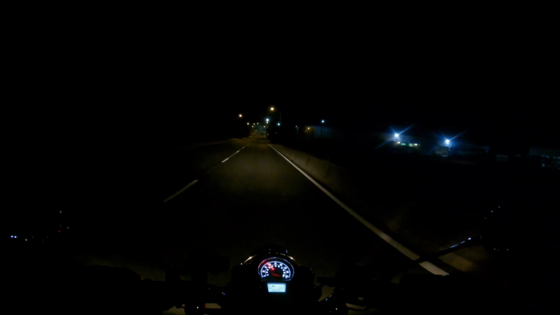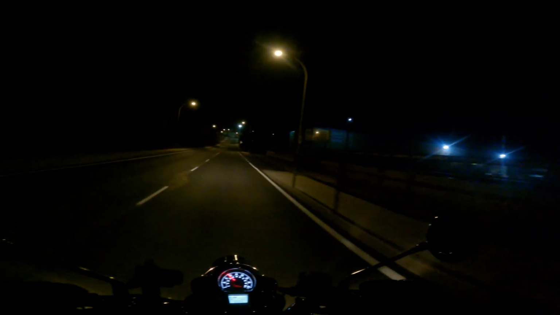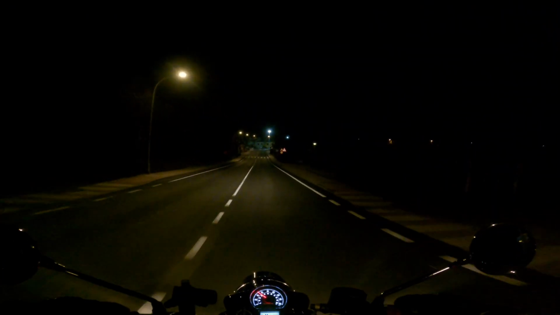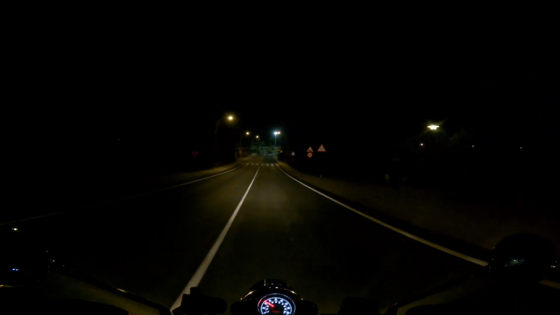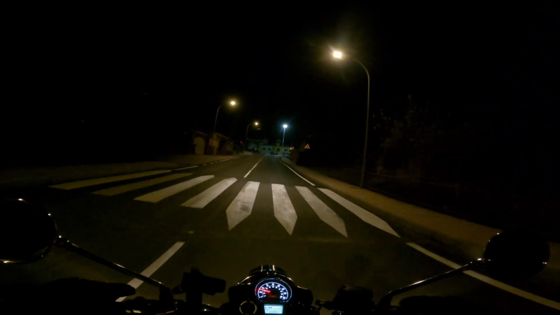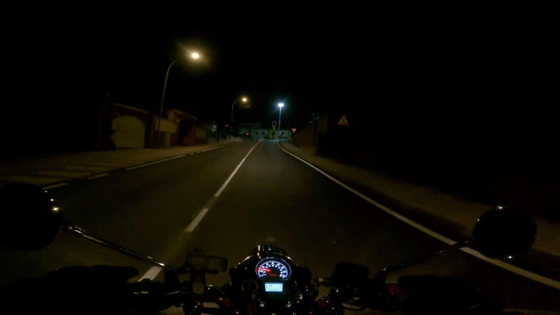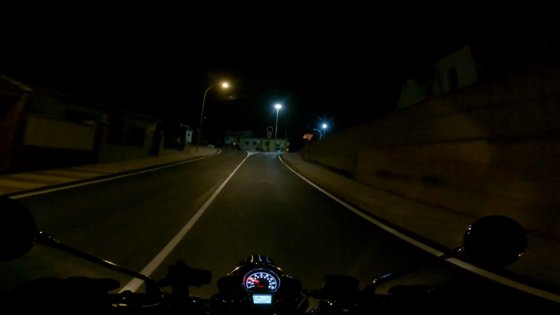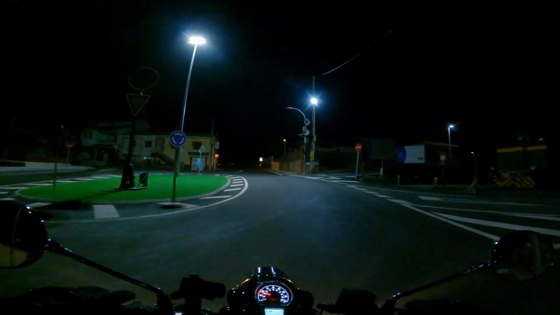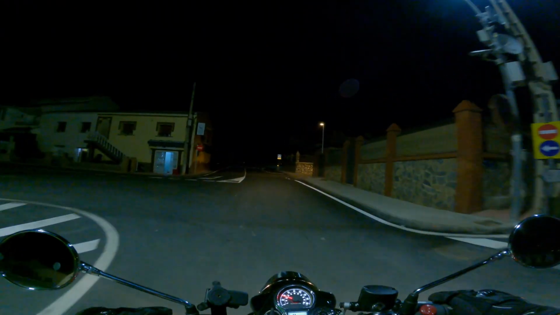The headlight is satisfactory. I think it could be a touch better still, but I am wary of blinding oncoming traffic with it, so I don't really want to overdo it with the height. I certainly feel like I can ride with it if I have to now, which before wasn't really the case.